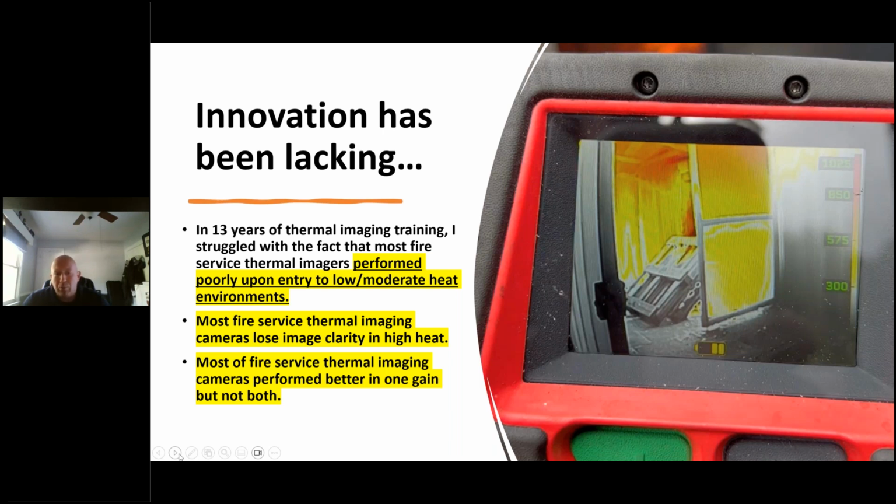And one thing I've struggled with, as I try to teach firefighters how valuable this is, is that there was always a disadvantage or a contraindication, and we're going to talk about that. But some of that had to do with the technology itself and the environment we worked in. And what I learned is many of these cameras perform poorly in the first entry phase of the fire. Many firefighters would complain about being unable to see when they made entry and were remote from the fire, two rooms away, three rooms away.